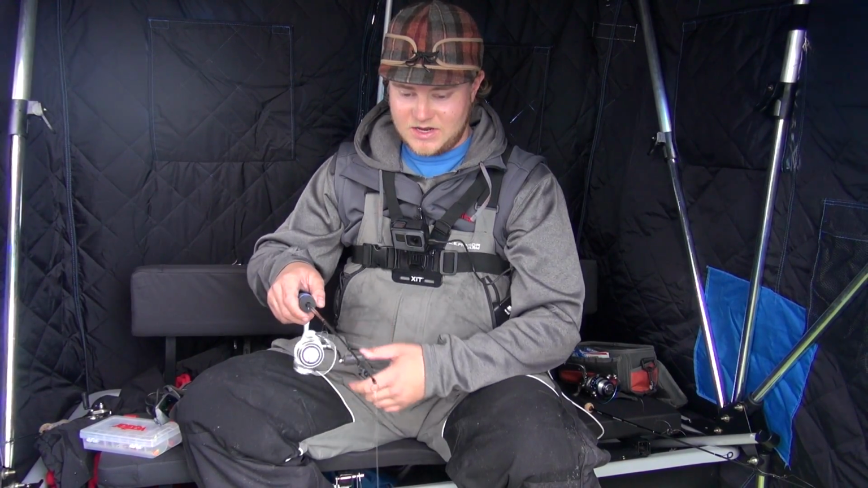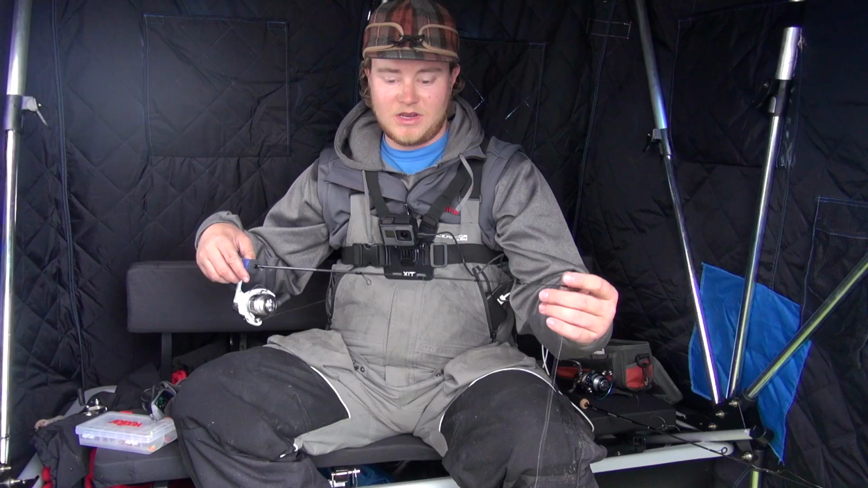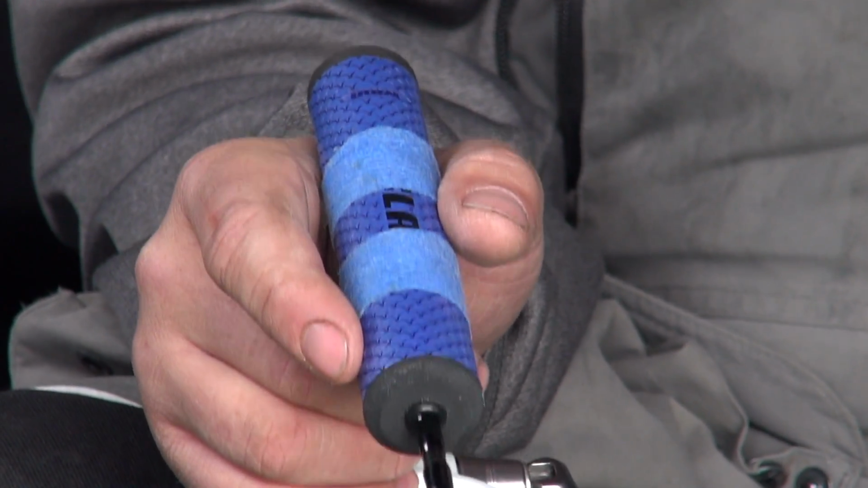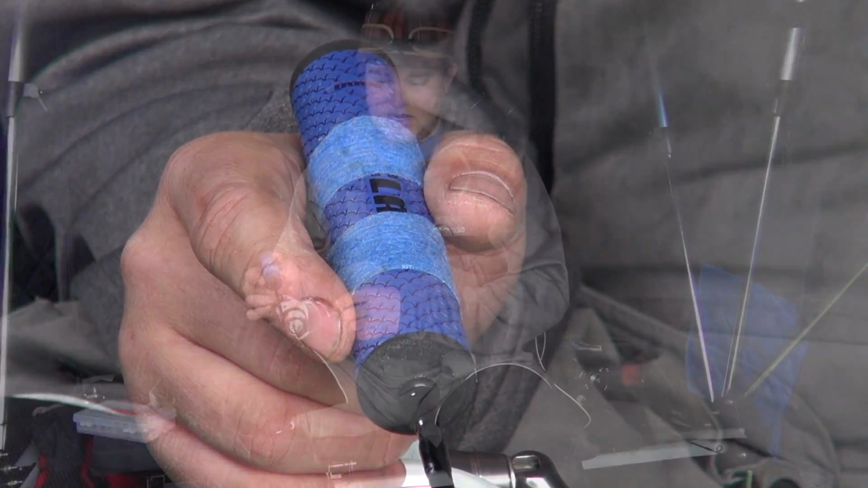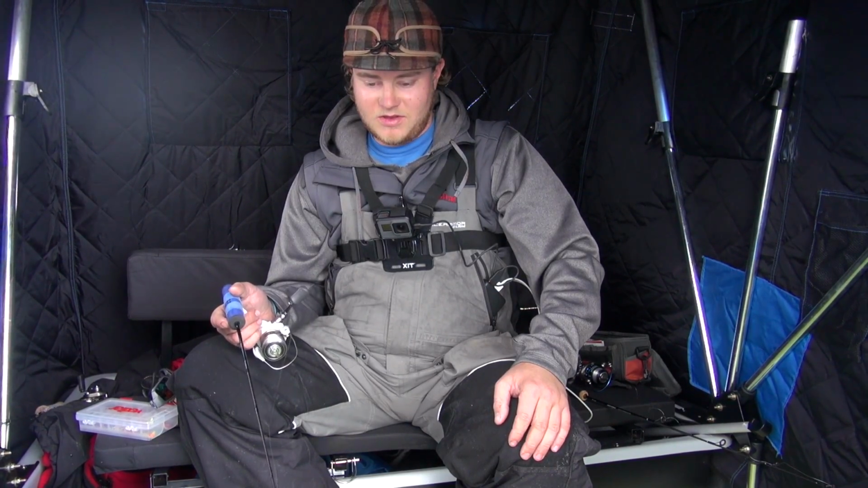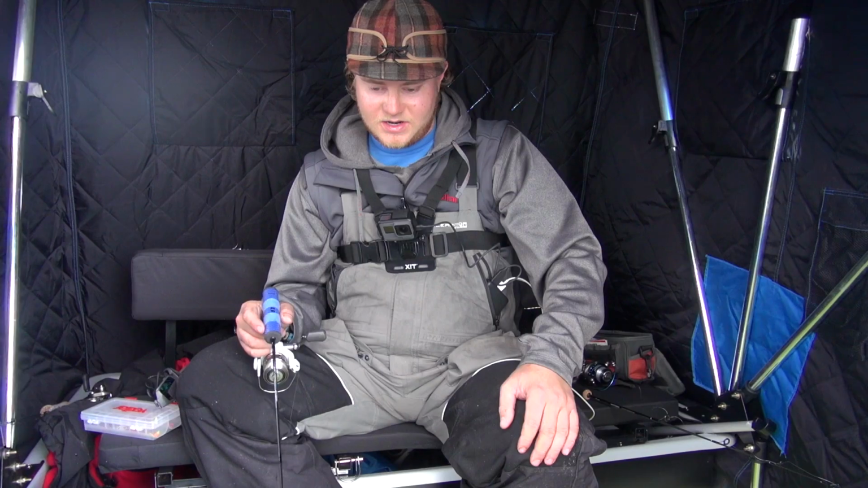The rod I'm using today is a new Clam Legacy series. This is the 28-inch medium, you know, more of a walleye rod. I'd probably use anything up to 1/4 ounce spoons with it, jigs, anything like that, and it's been handling these fish very well. So I am thoroughly impressed with all the new Clam rods that we've been running this year.